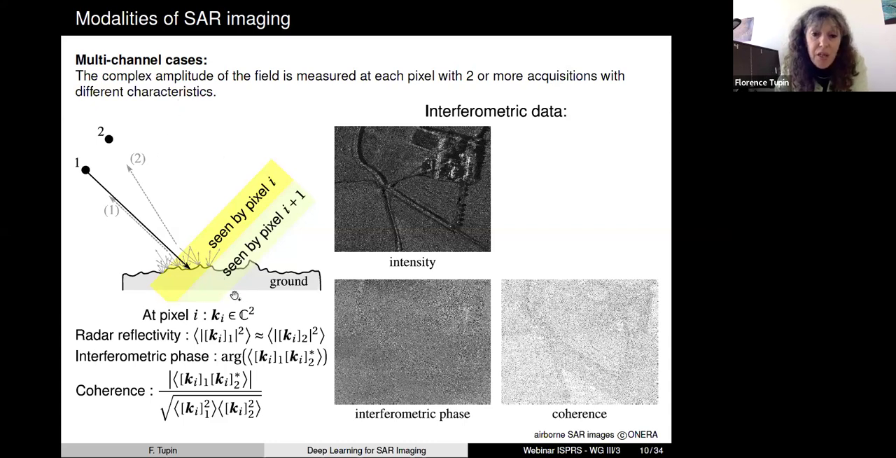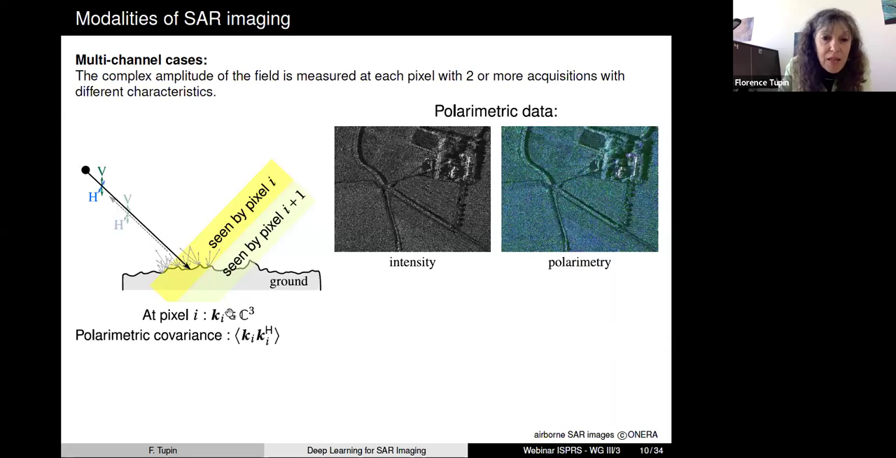So for instance, if we have interferometric images, so this time we have sensor number 1 and sensor number 2, and here you have the interferometric phase and the coherence, and you are in fact computing these quantities which are encoded in the covariance matrix of this small vector, and it will be exactly the same when you have a polarimetric image, except that this time you will have some polarization for the emitted wave and received wave. But again, all the physical parameters of interest will be encoded in this matrix.